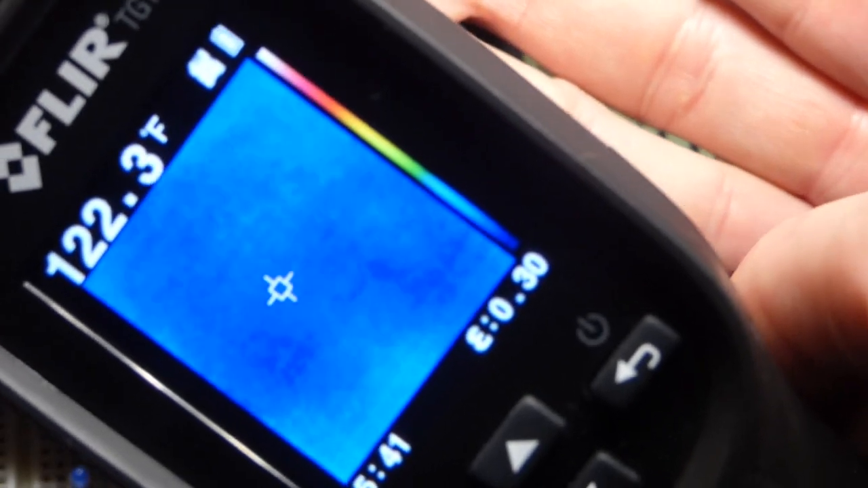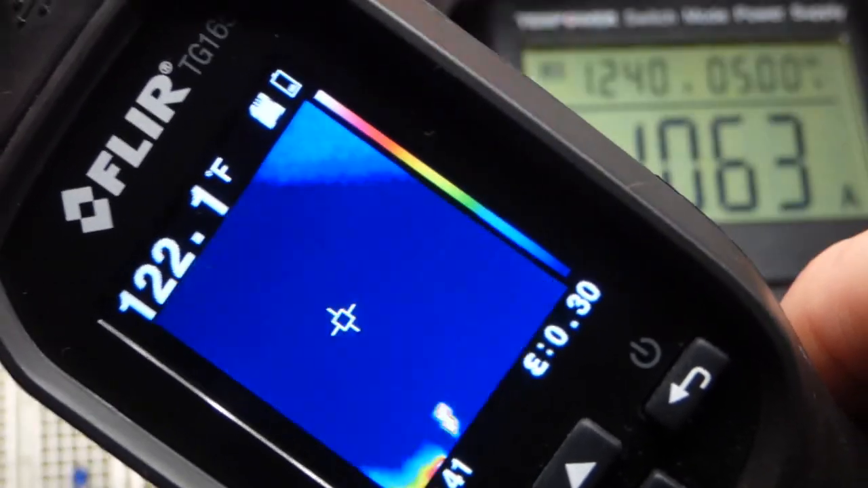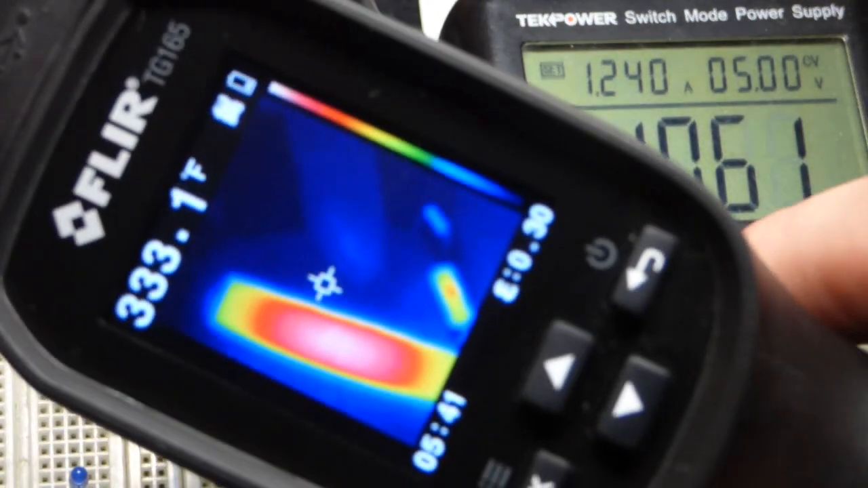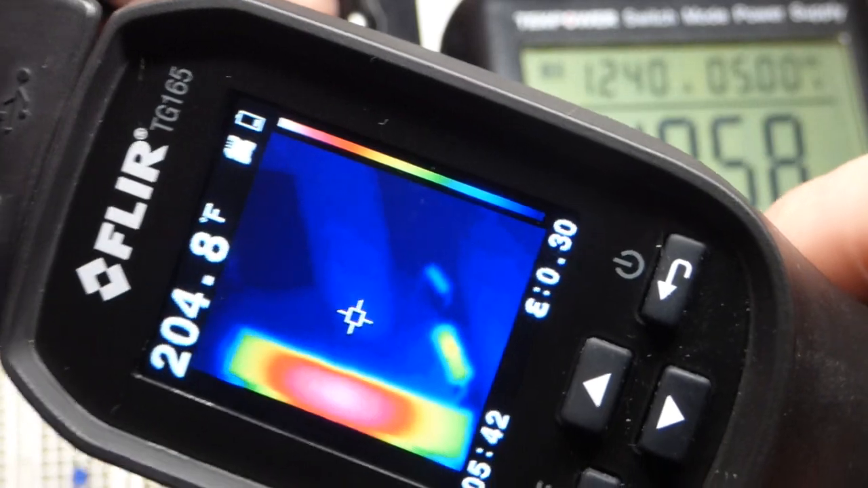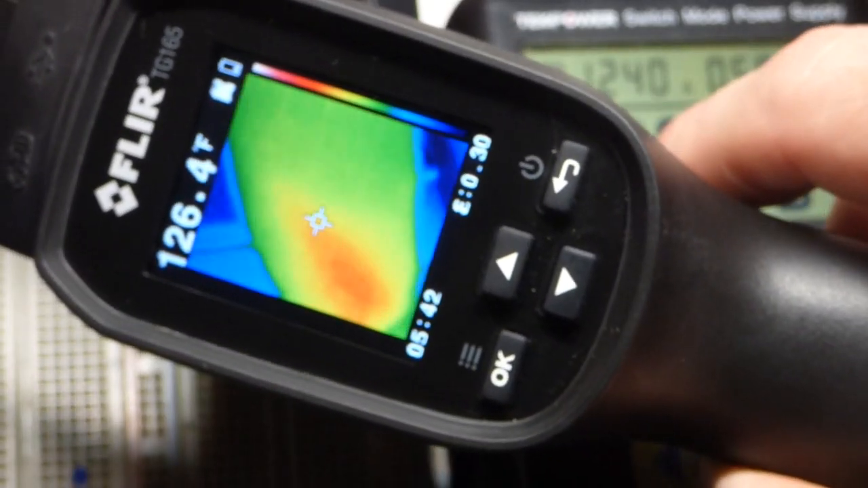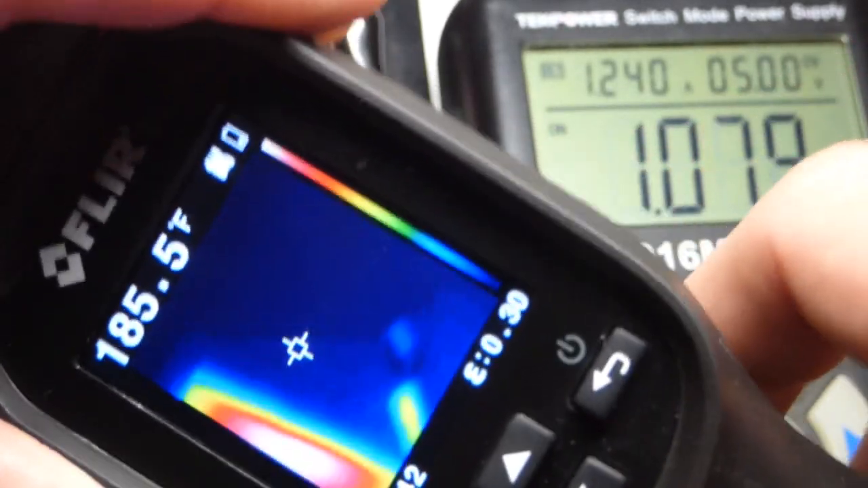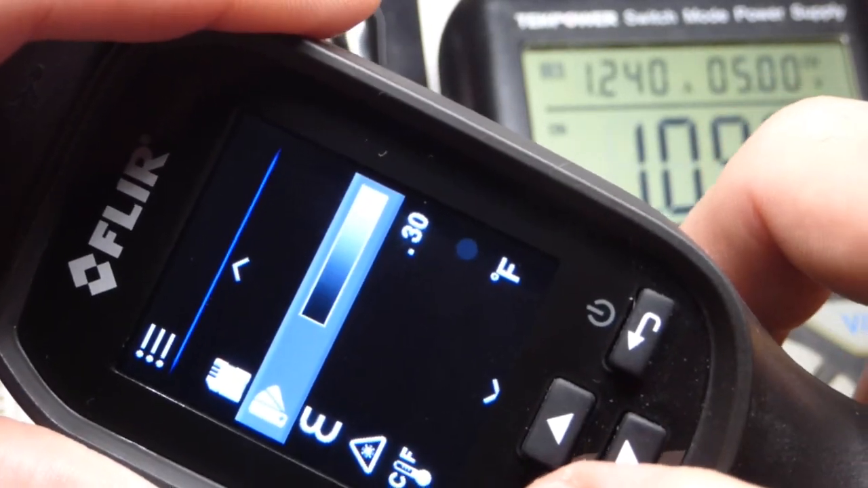But if I do my hand, and I don't want to touch that resistor, I can feel the heat coming off it. It says about 122, and I bet it's only like 80 or something. So we can't assume this is accurate at all. I'm definitely not 122 degrees on my hand. And there you can see how cool my finger is compared to the resistors. But if I get close to my finger, then it turns the color like that. So there's quite a bit to understanding what the readings are giving you.